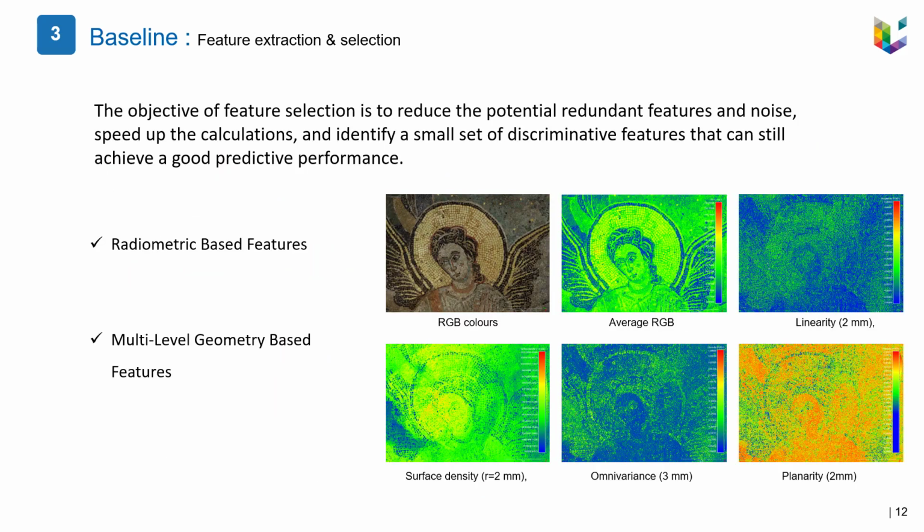And now let's detail the part on feature selection. In fact, the objective of feature selection is to reduce potentially redundant features and noise, and also to speed up the calculation and identify a small set of discriminative features that can still achieve good predictive performance. In our case, we use the embedded selection method of the random forest classifier. For radiometric features, we selected red, green, blue, and the average of the three channels. And for the geometric features, we selected surface density, linearity, planarity, and omnivariance, each one with its specific radius.